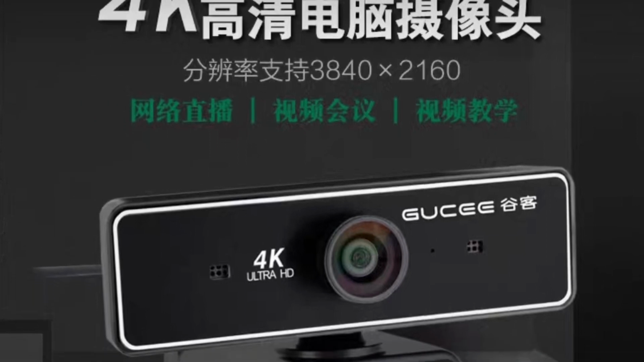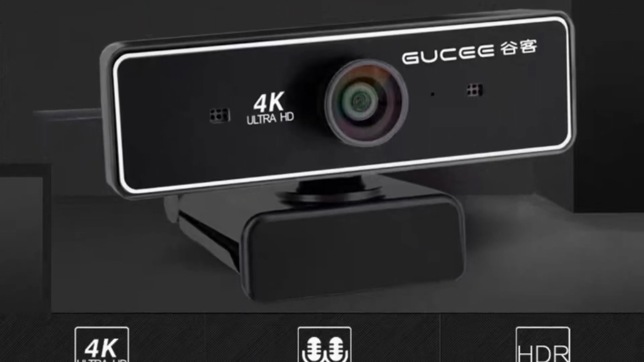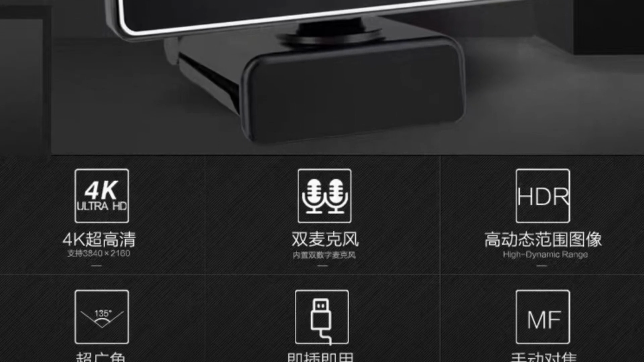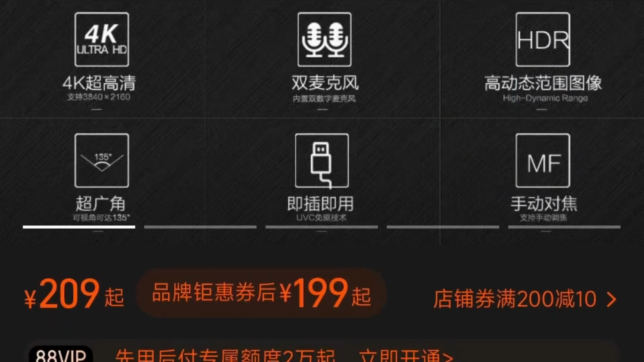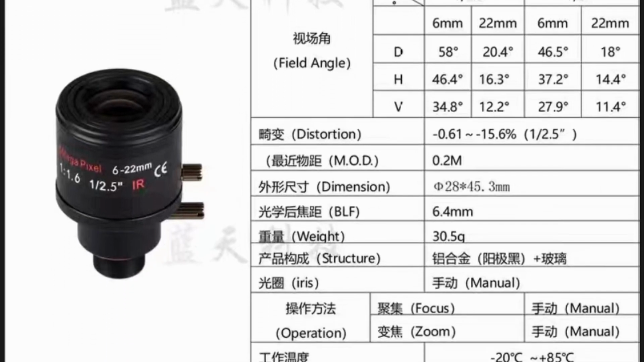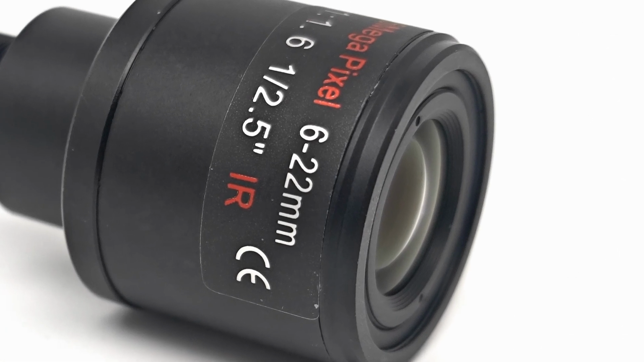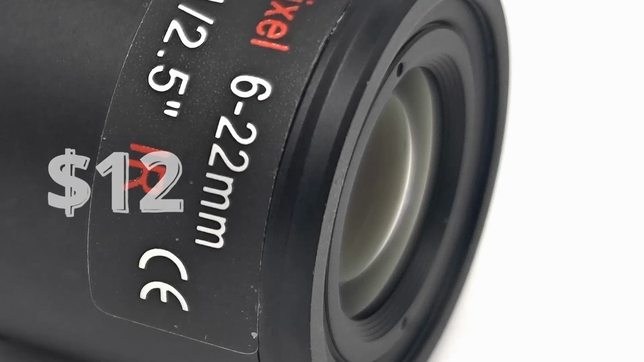I bought this 4K webcam on Taobao for $26. It uses a 12mm lens mount, which is the same as that crappy Gosu camera, and seems to be the standard used by webcams. This means that I can buy any zoom lens that also uses this same 12mm standard. I found this lens also on Taobao. It looks pretty good, and for a price of only $12.